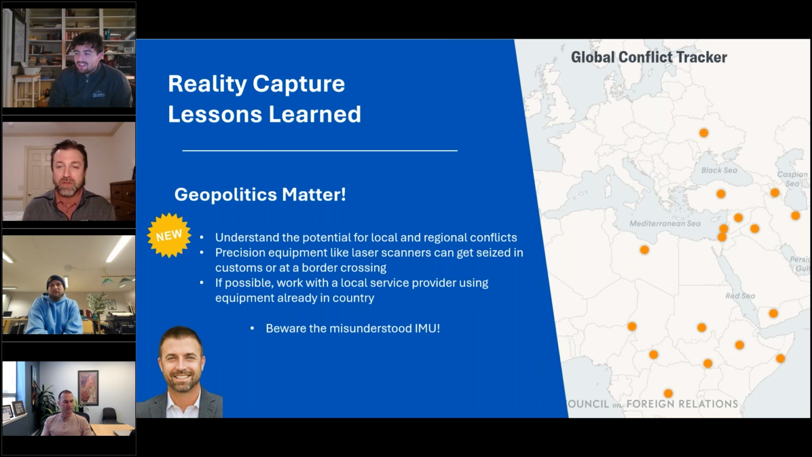But it is important to know that if you're going to cross borders, think ahead, because this equipment is very expensive. Countries don't like expensive equipment coming and going without getting a piece of tax on it. One of the things that I like to do if I'm going to work internationally is I try to leave my kit at home.